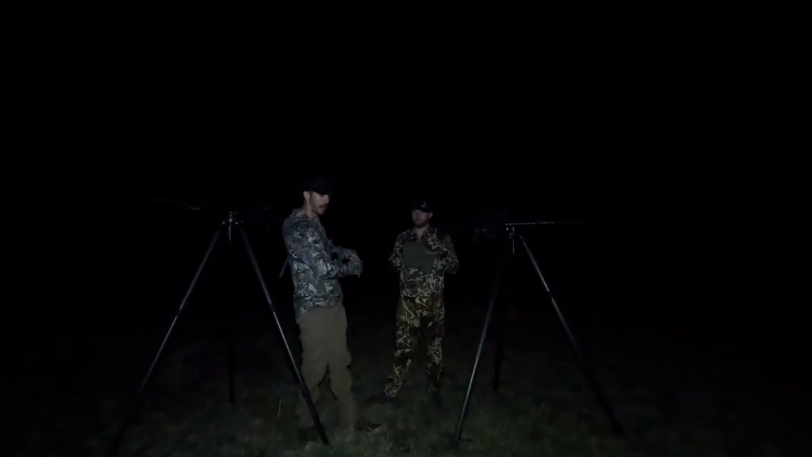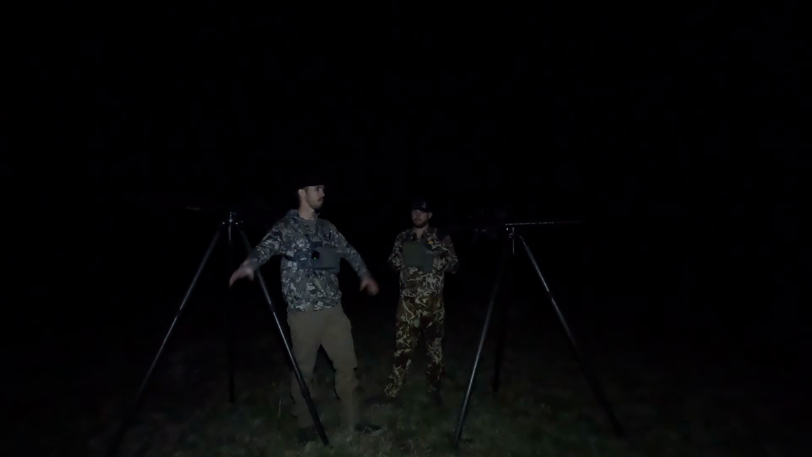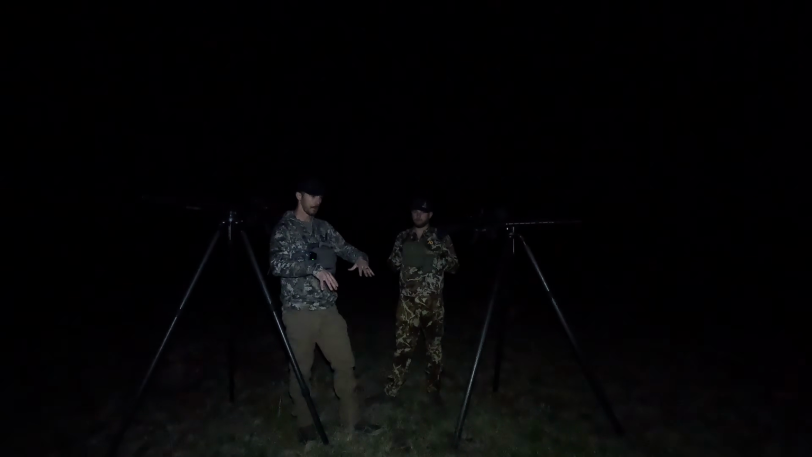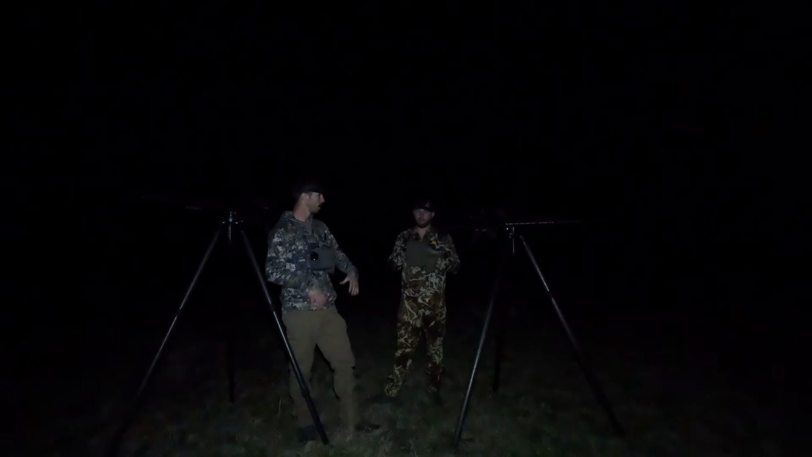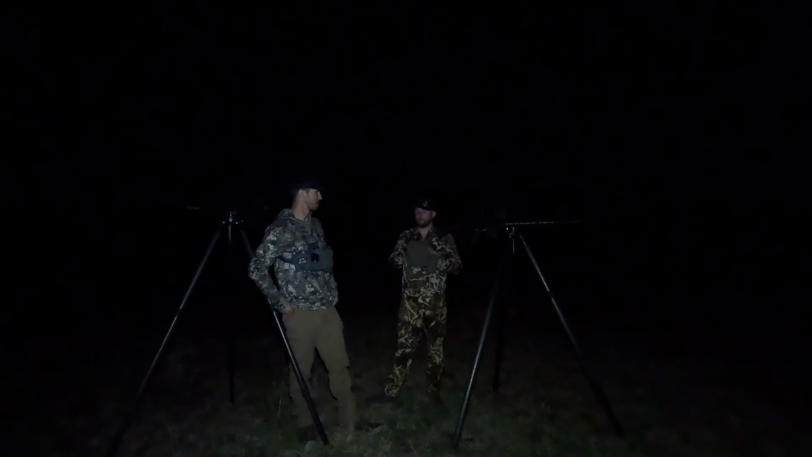The first spot, we hadn't hit in 2 months, no luck. Dogs calling back, but from a ways off. Here, dogs calling back from a ways off at a spot that we've hit a ton. So if you had to put money on it, you'd bet on the first spot over this one, 100%.